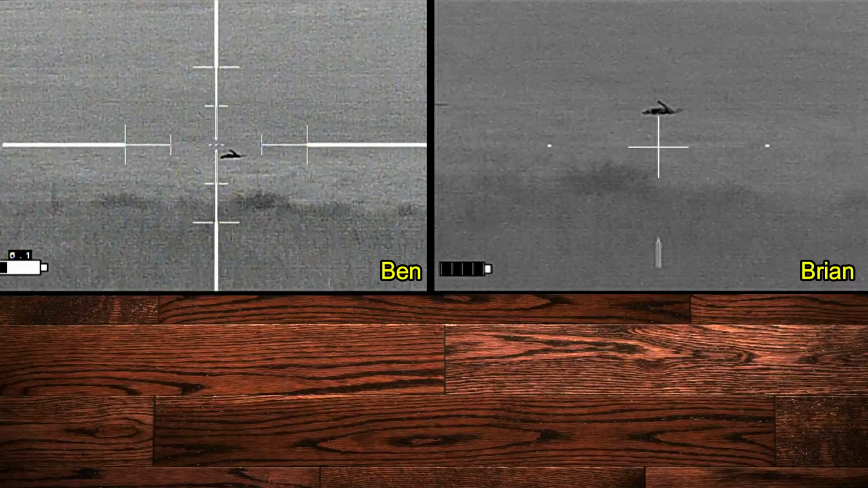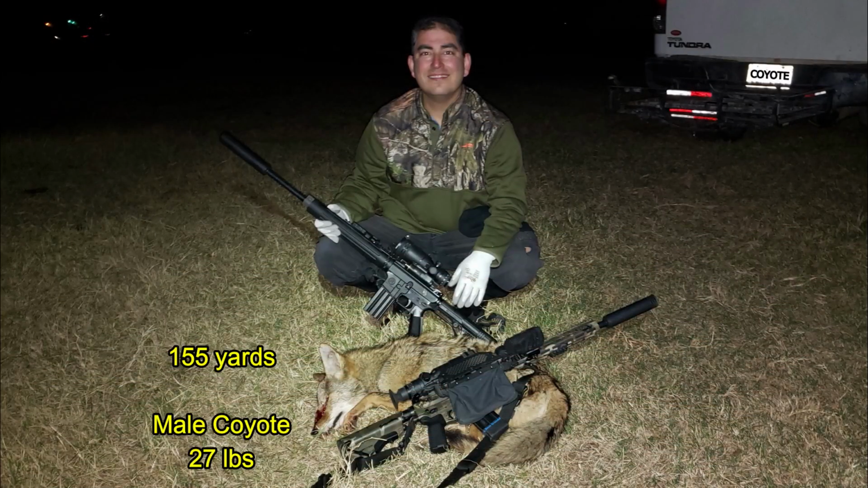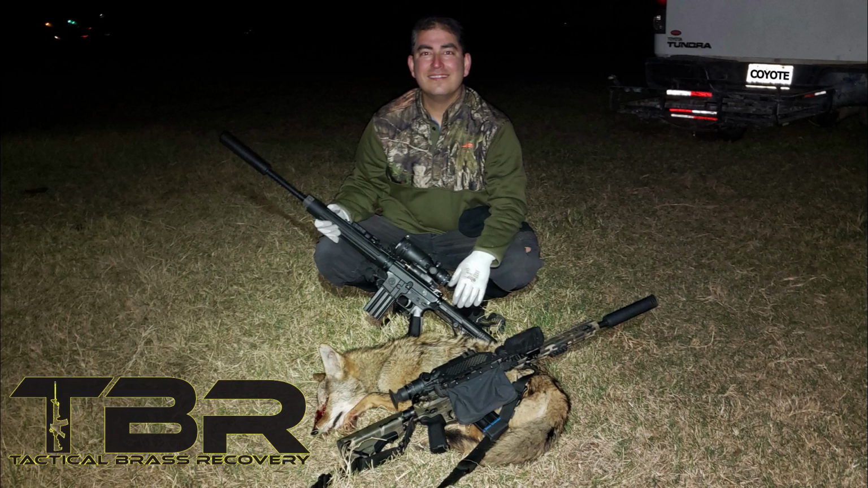Definitely get a GPS on that one. We did get the distance on the shot, 155 yards, and we scaled the coyote at 27 pounds. Brass Catcher by Tactical Brass Recovery.